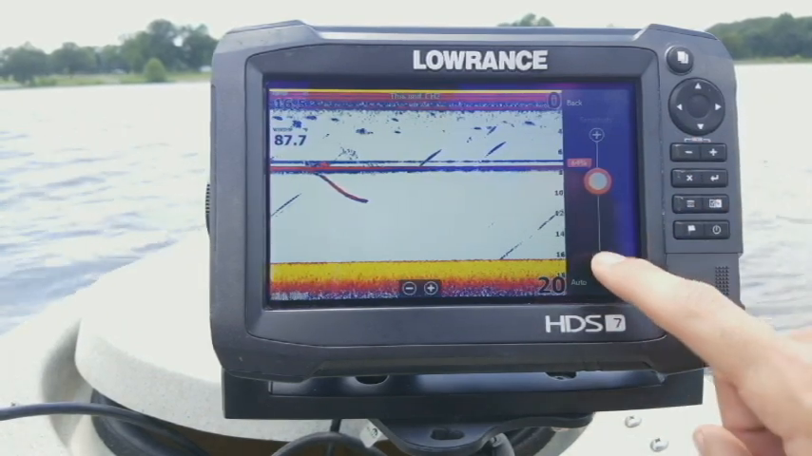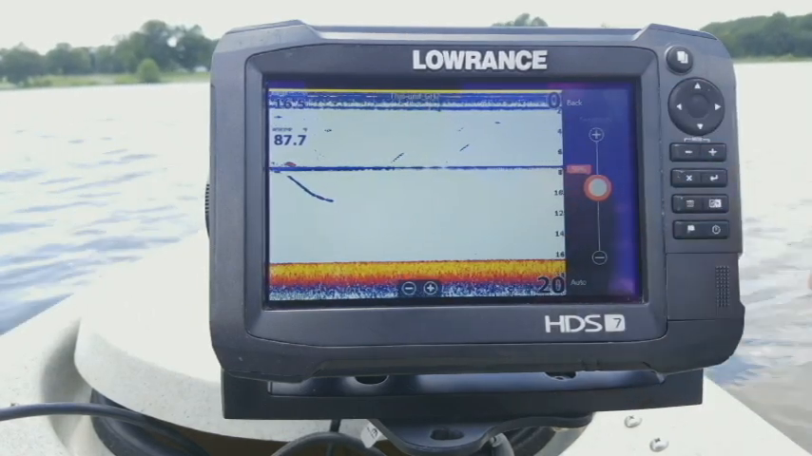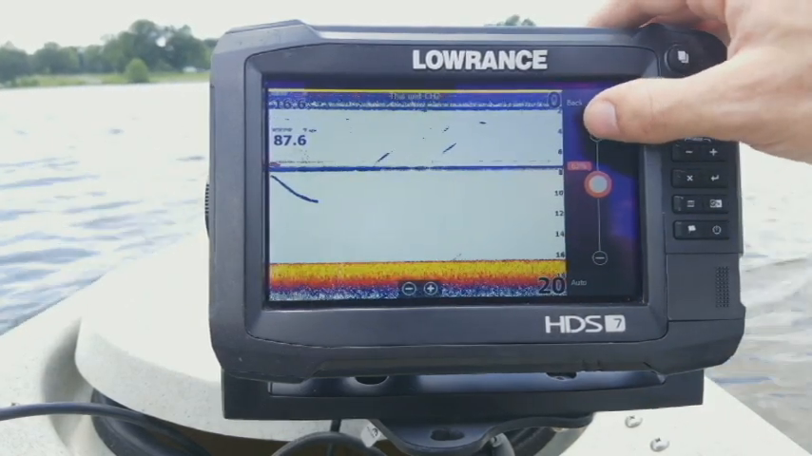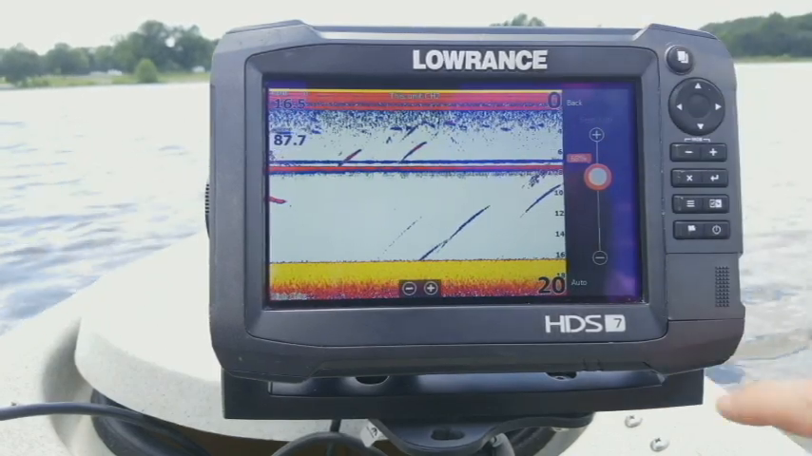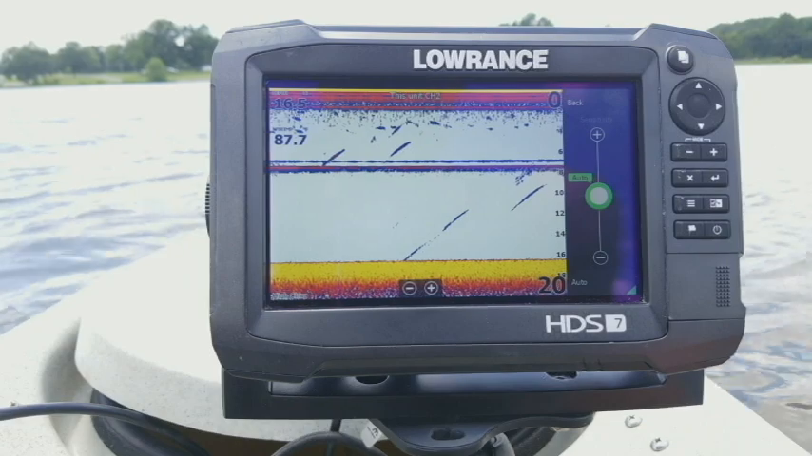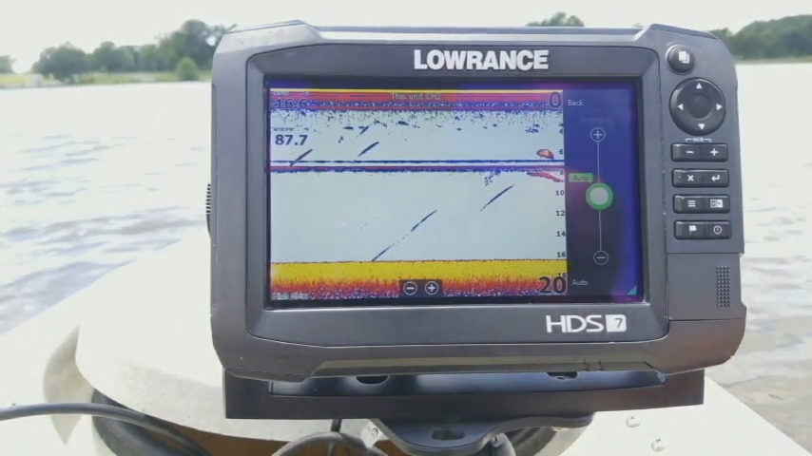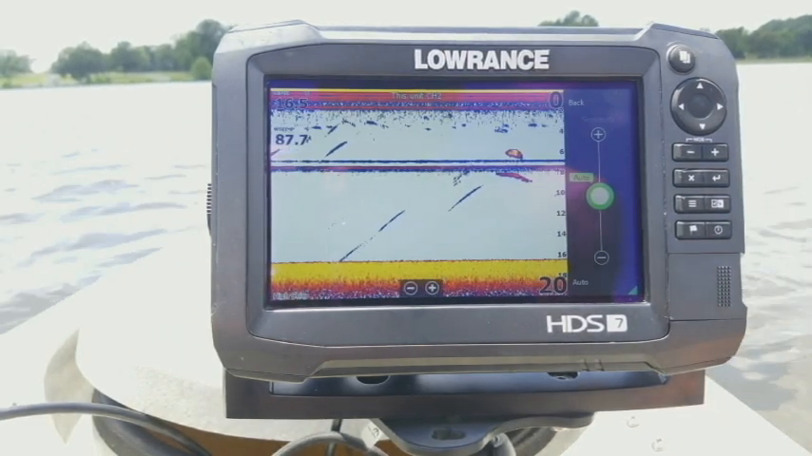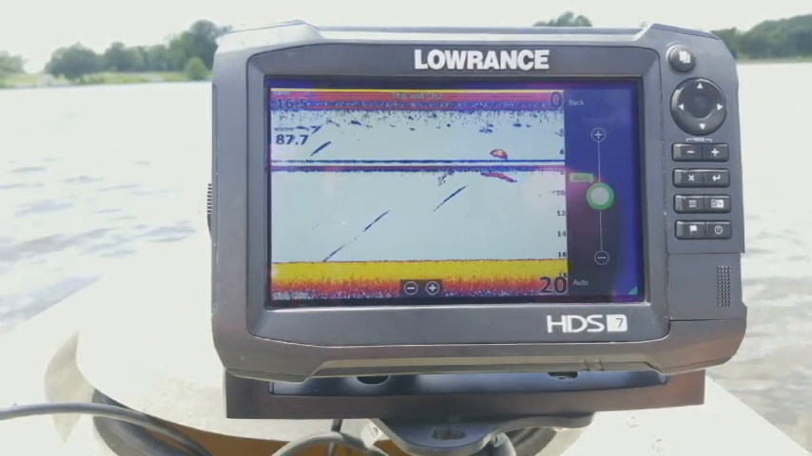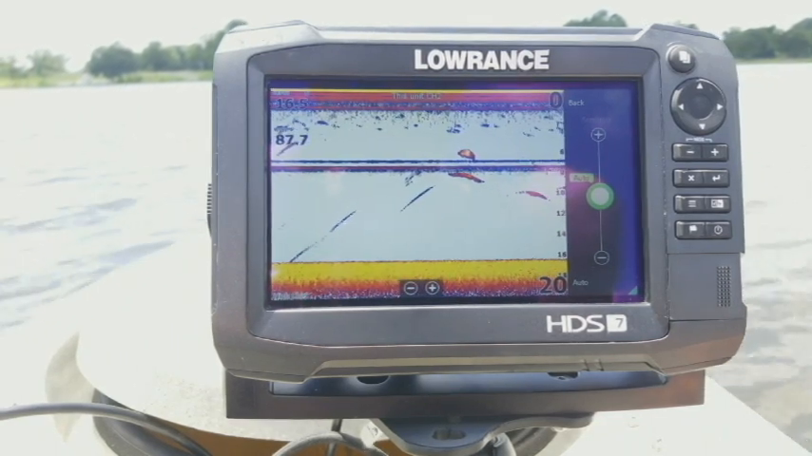Now you have two ways to adjust this. You can either hit your minus buttons and you can see how it removes imaging off the screen, or I can hit my plus buttons and it adds a lot more in. Now auto uses a very specific algorithm to use your sonar image to calculate what sensitivity level is going to be the best image quality for you depending on the conditions that you're in. And so that's why I normally recommend leaving it on auto.